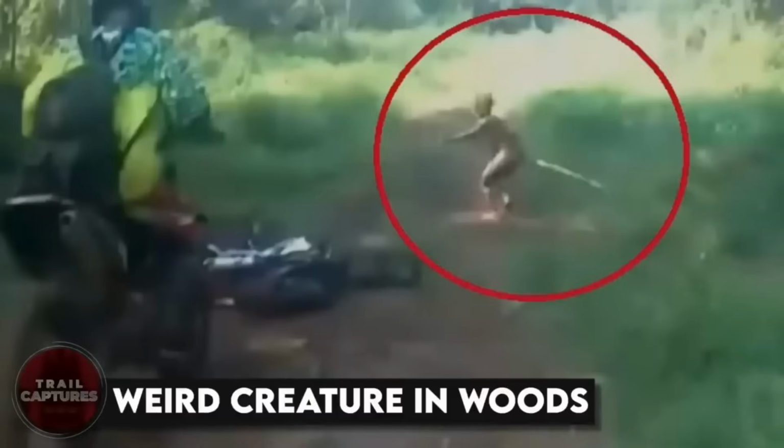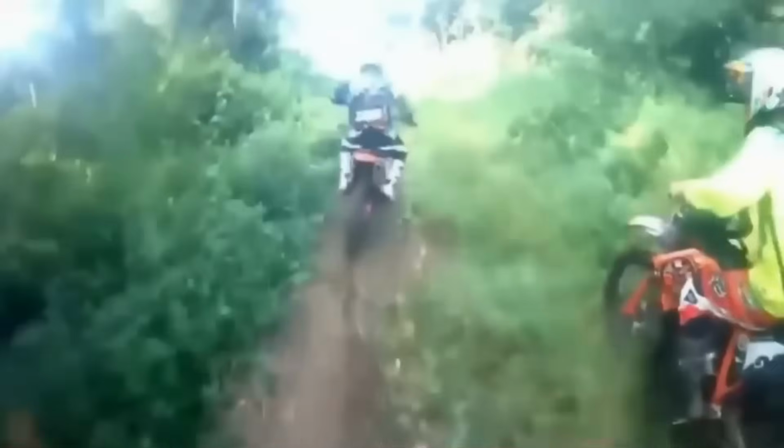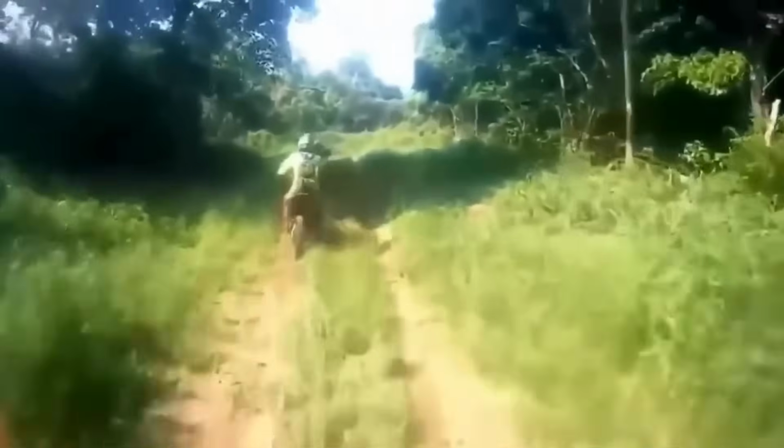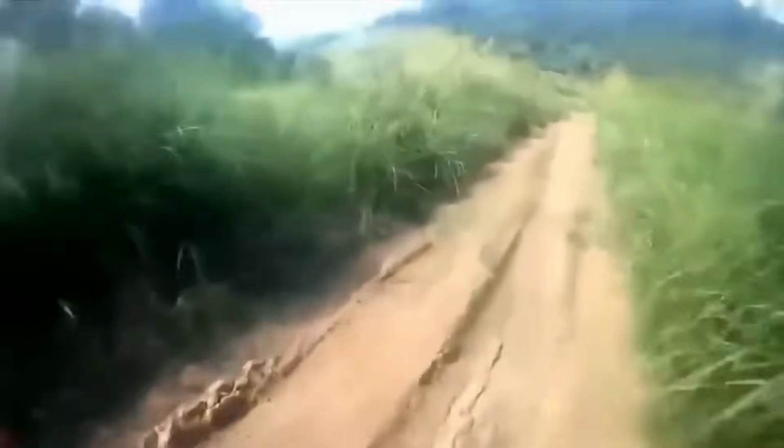Weird creature in woods. While on their routine bike ride along steep tracks, a group of bikers encountered a terrifying experience that would haunt them forever. As they ventured deeper into the forest, a strange humanoid creature suddenly emerged from the side of the track and quickly started running away. The sight of the creature caused one of the bikers to lose control and fall off his bike. Shocked, the biker with the camera attempted to chase after the creature, but to his surprise, it vanished into thin air, leaving him bewildered.